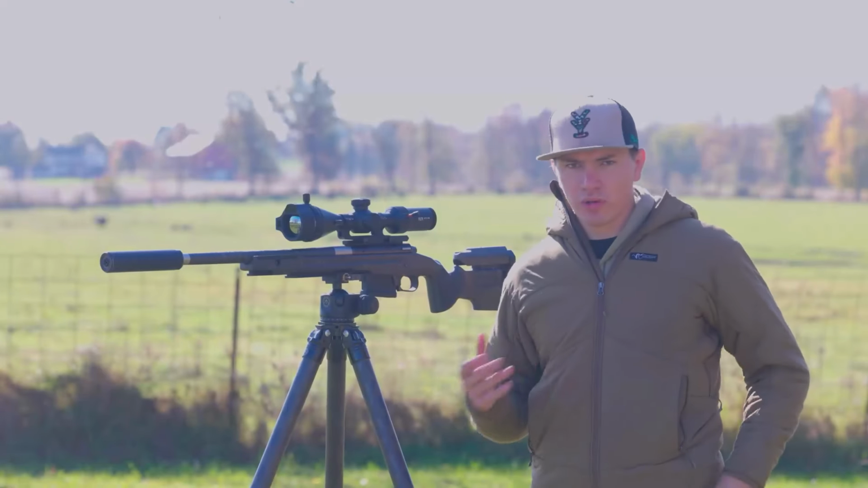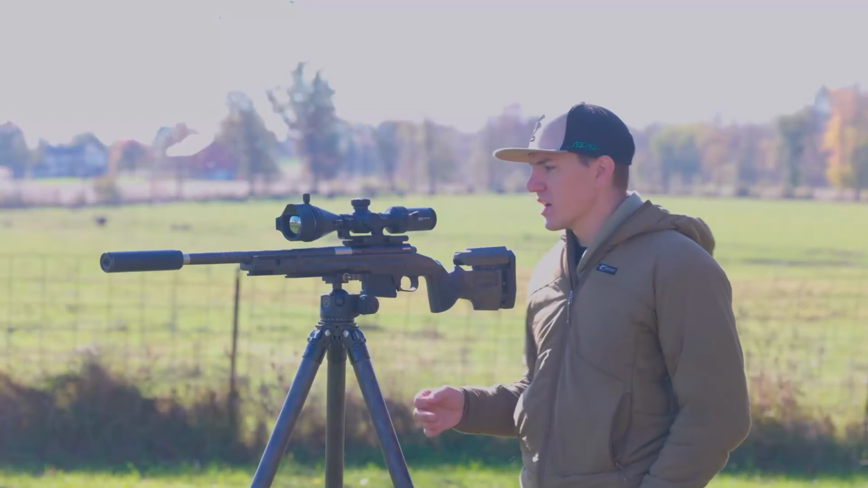So the price on this optic is going to be $4,499. So basically $4,500 is what you're going to be looking at to get this optic from Outdoor Legacy.